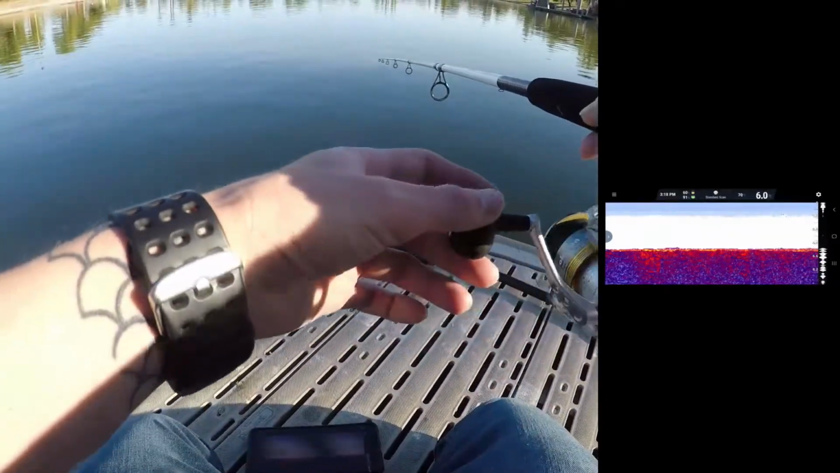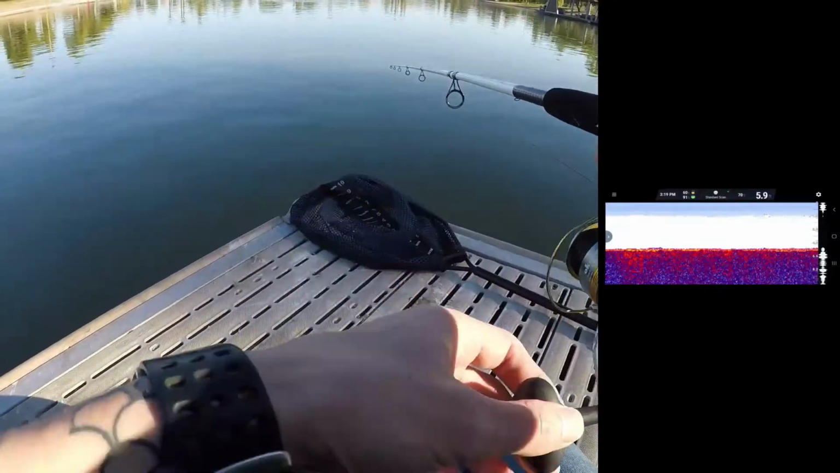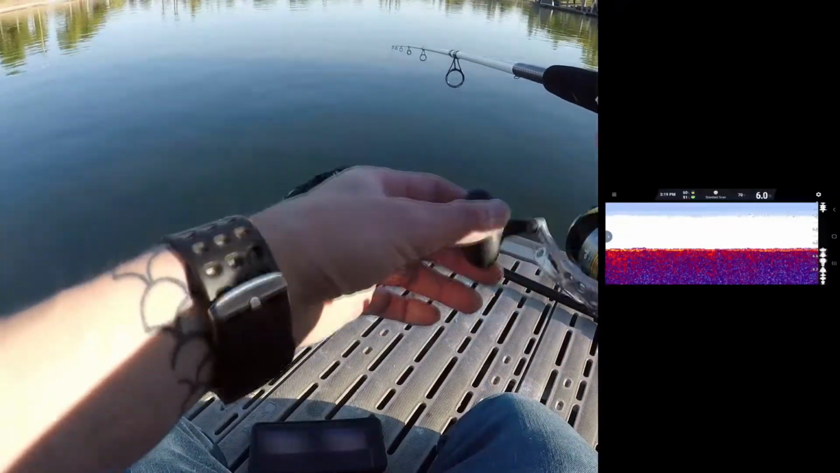Because obviously for here, this is pretty boring watching this, and I don't blame you. And that also explains why I'm not catching anything, because there are no fish here.